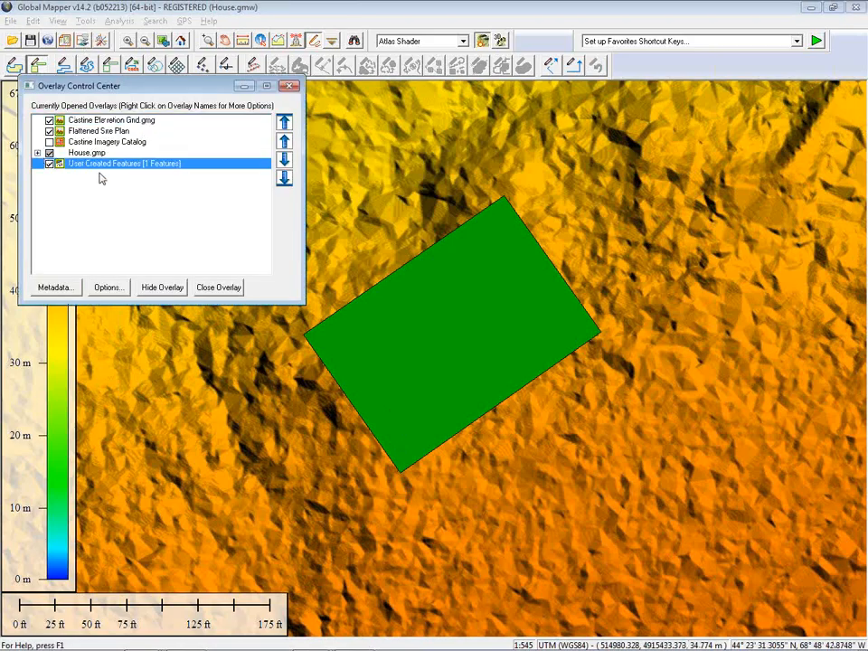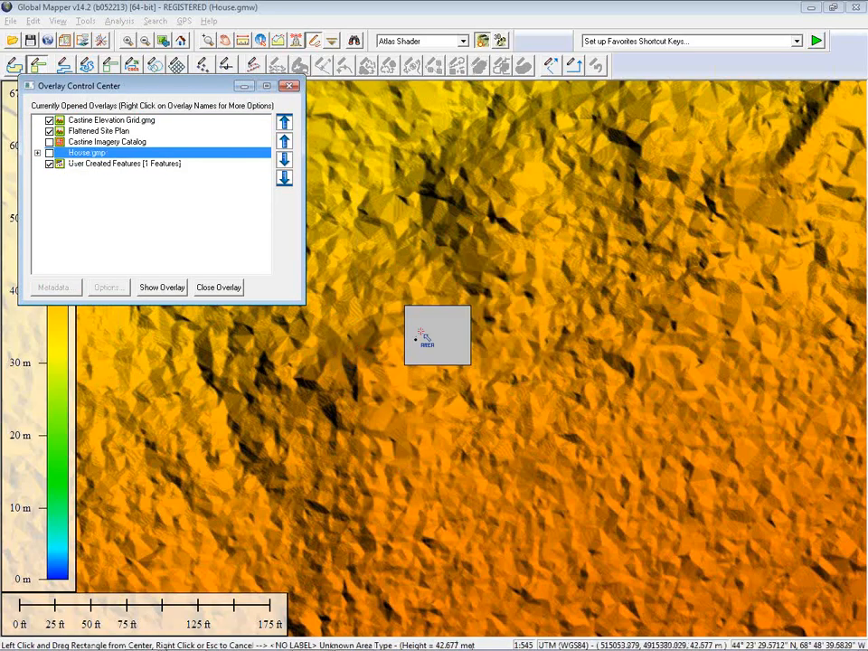Not quite sure why that's not appearing on the bottom. Let me turn off the... there we go. There's my rectangular feature. The rectangular feature currently doesn't have any elevation value associated with it.